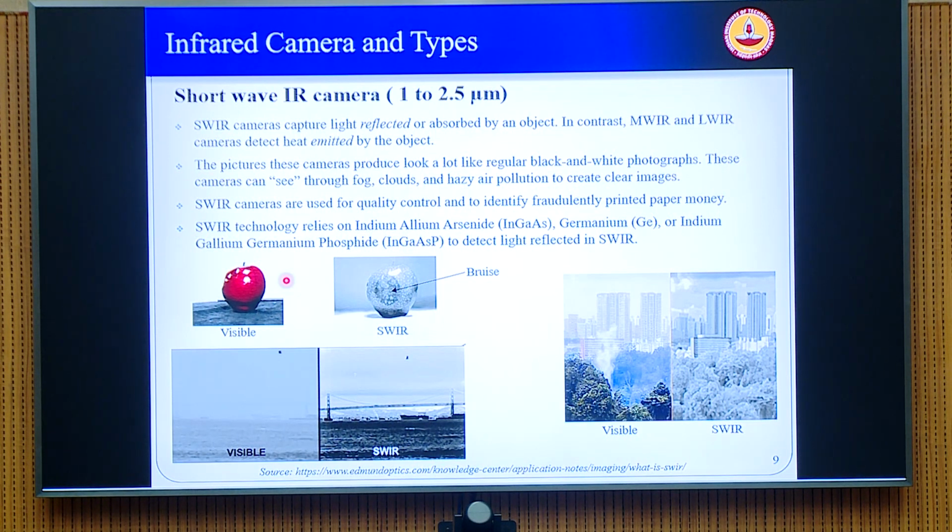So you are very much aware of the different IR cameras that are in use. We use IR cameras not only for this temperature signature, but also for other purposes like surveillance and so on. For example, the shortwave IR camera works mostly in the bandwidth of 1 to 3 microns. So this is the bandwidth of the shortwave IR.